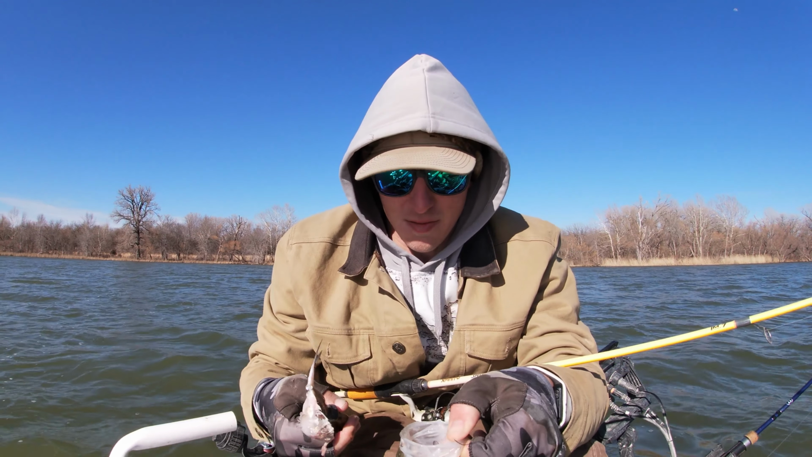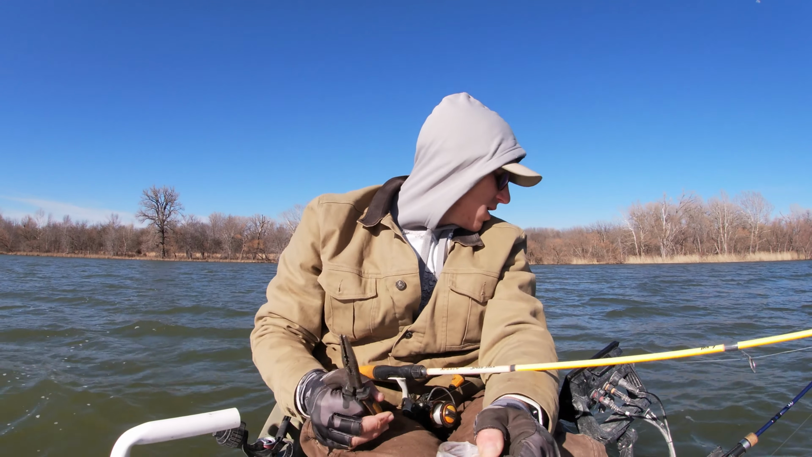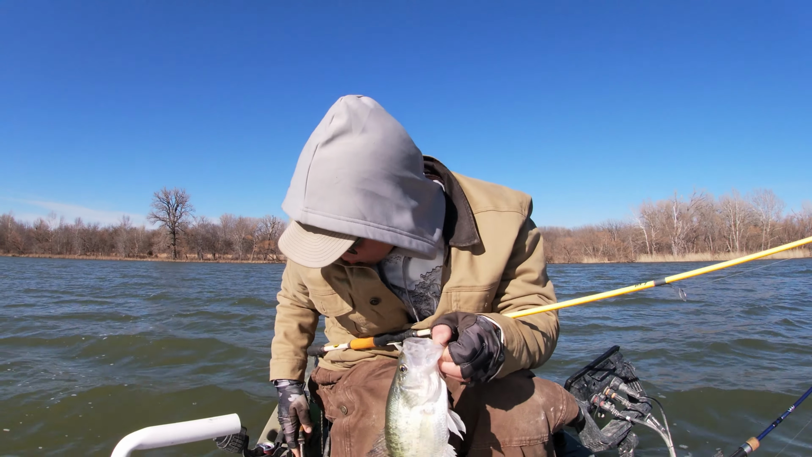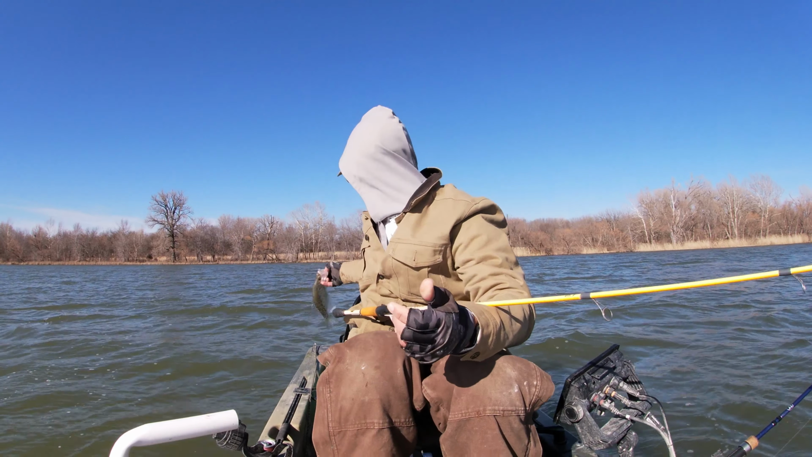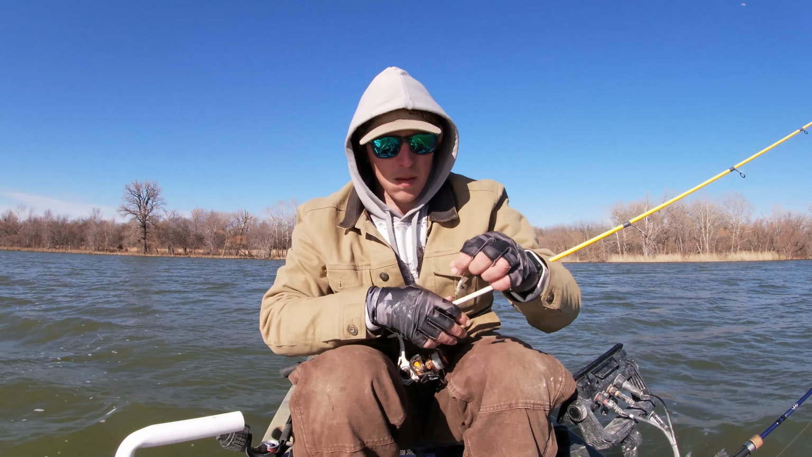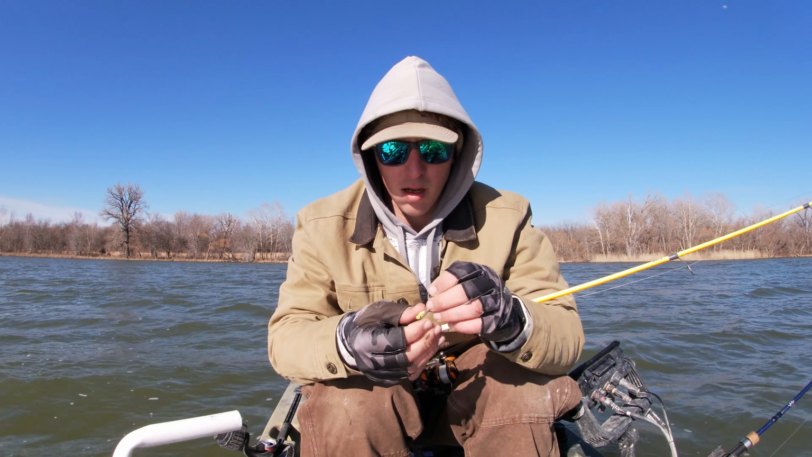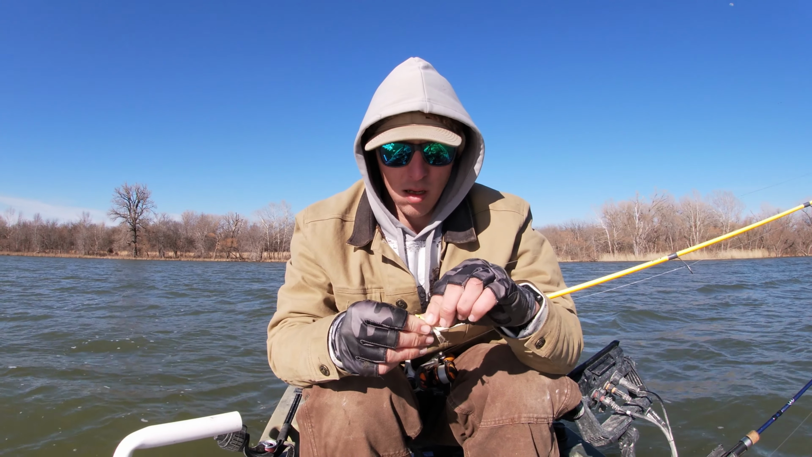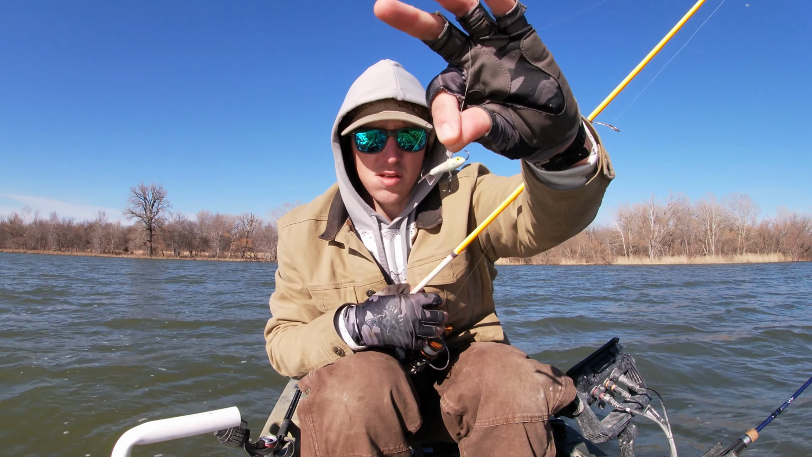Just pulled that out of him. I'm sitting in 14 foot of water right now. Using a little jigging wrap.